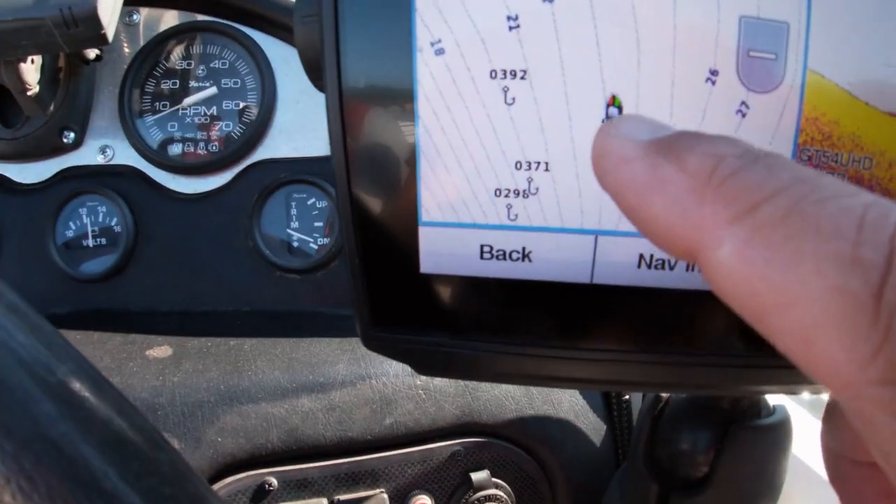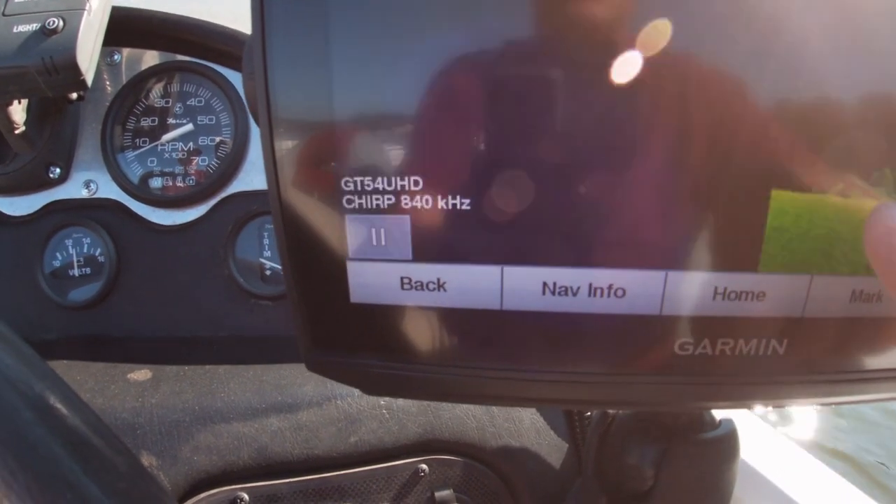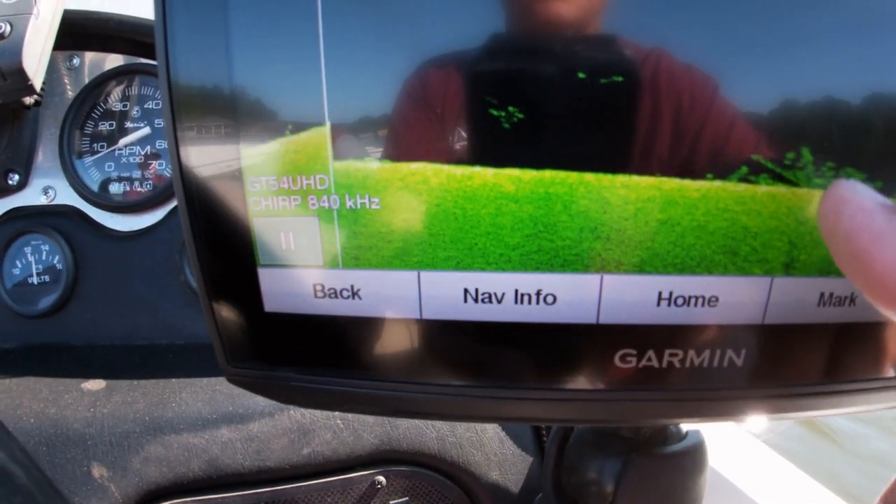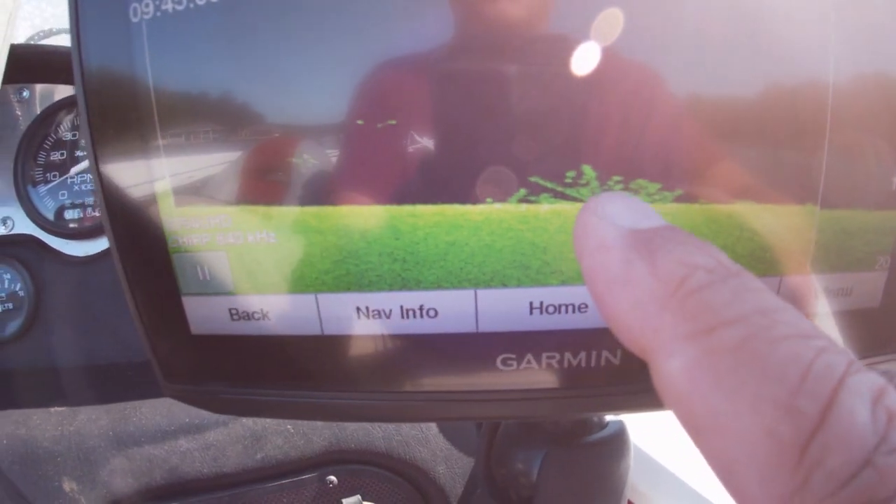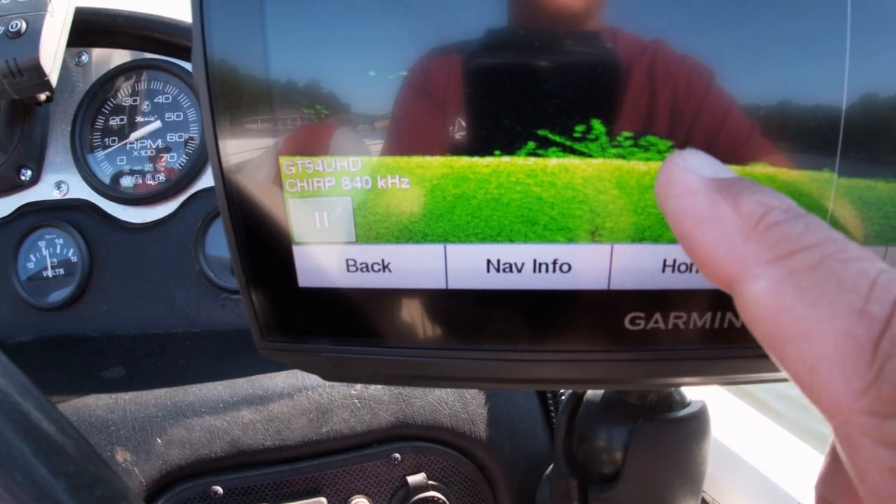Let's switch back. See, there's 072. The back of the boat's over top of it. Back, it should still be in the screen. Yeah, see, it's coming across here on the screen. See, it's not very big down there, that structure.